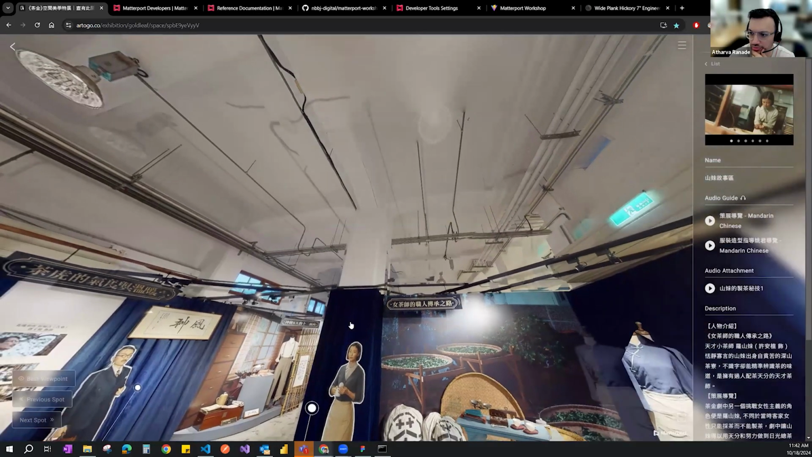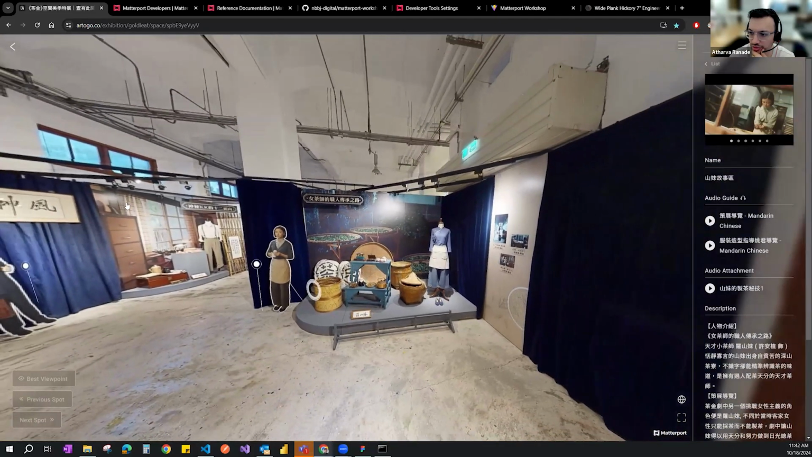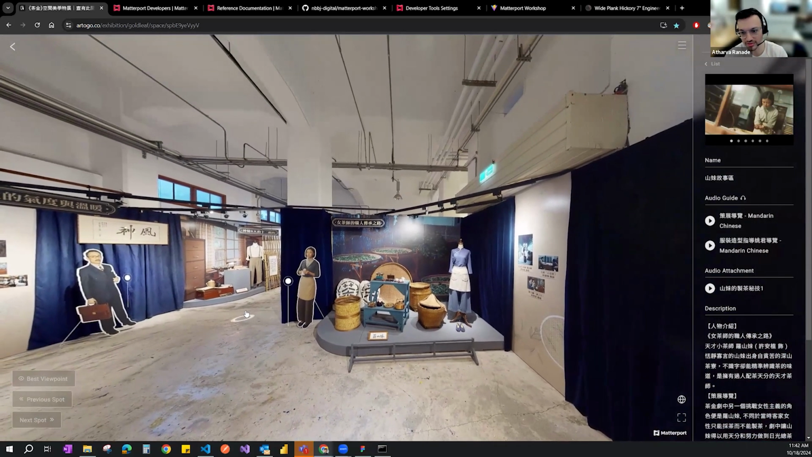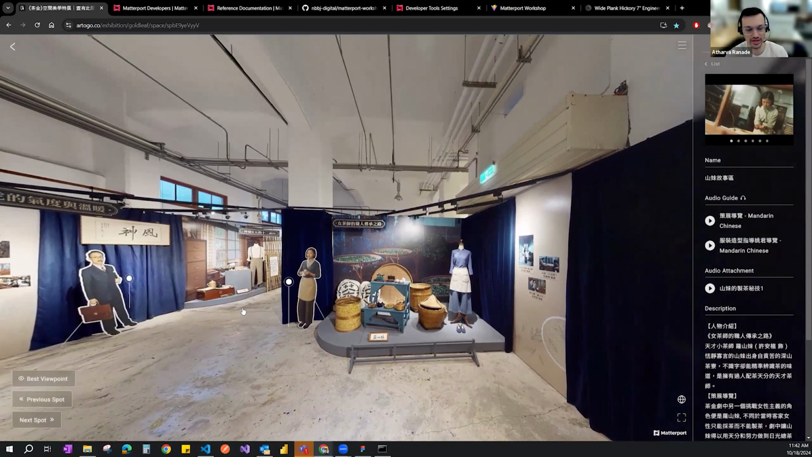Yeah, I think it got stuck for a sec. But yeah, this is a good example of how you can really create a UI around a simple Matterport scan that you have and start creating a level of storytelling within this.